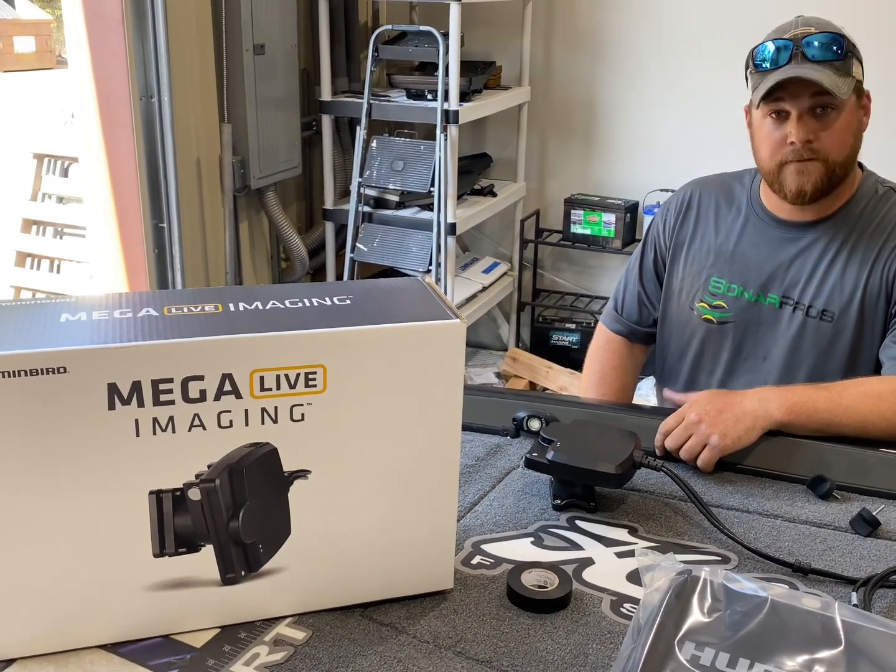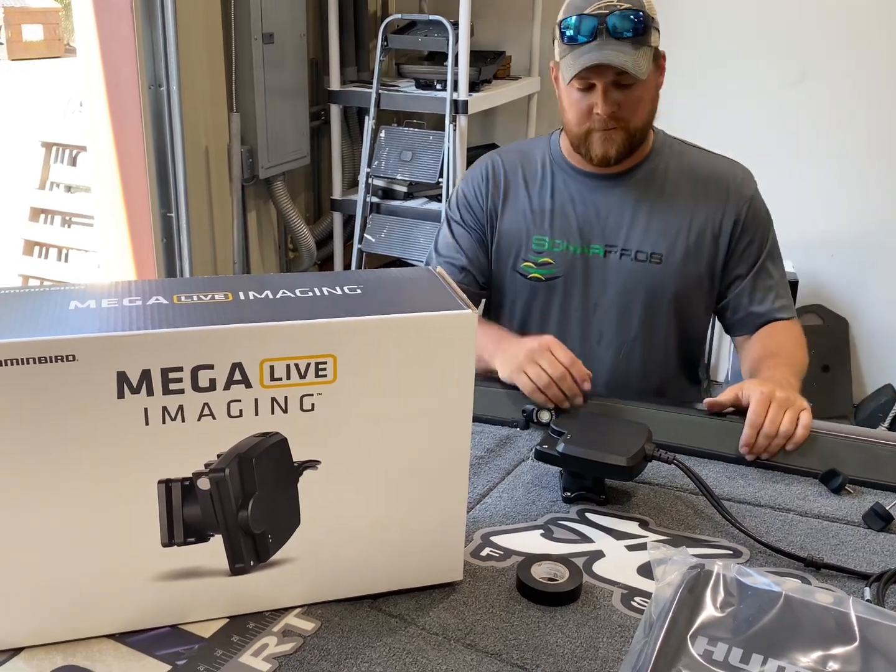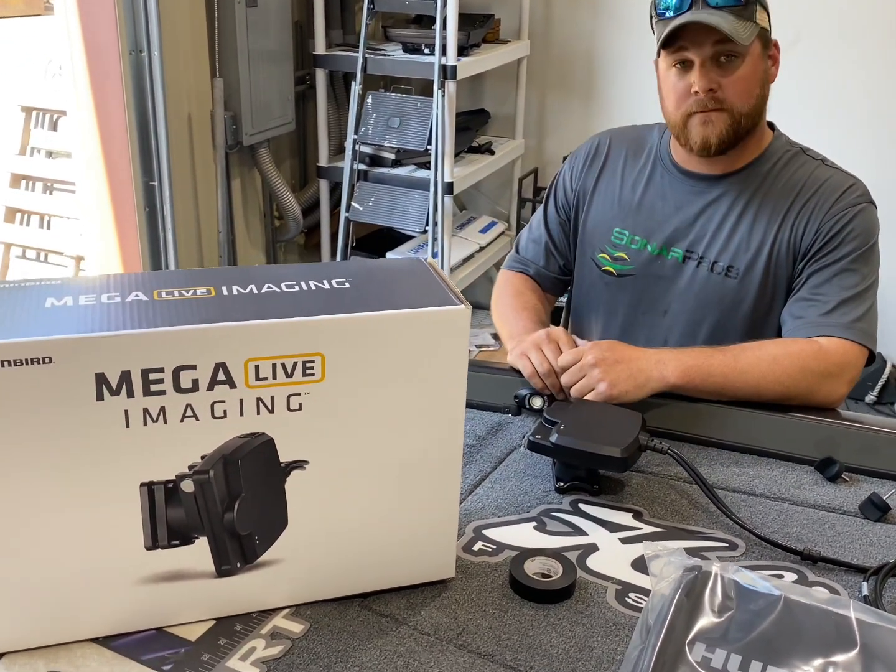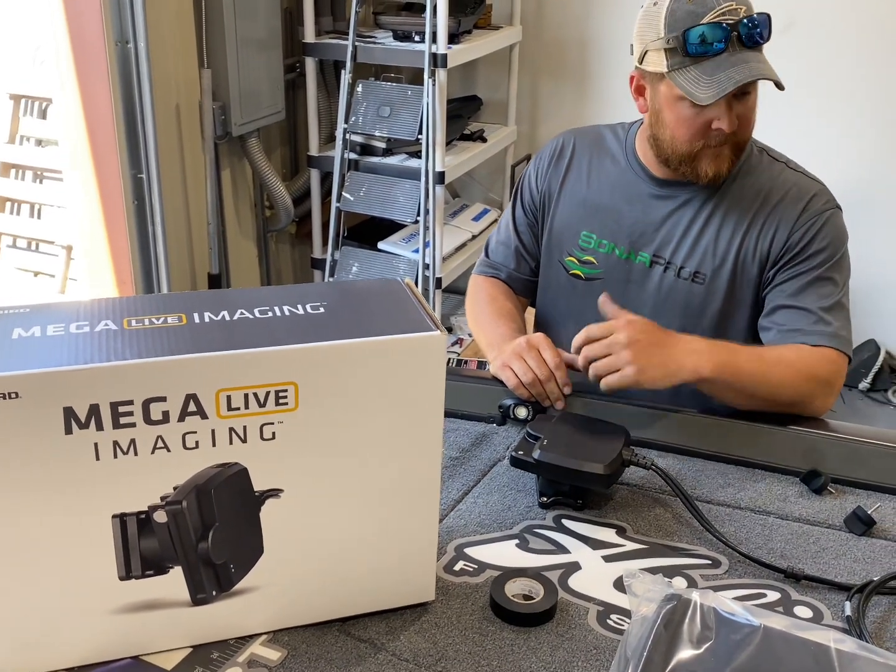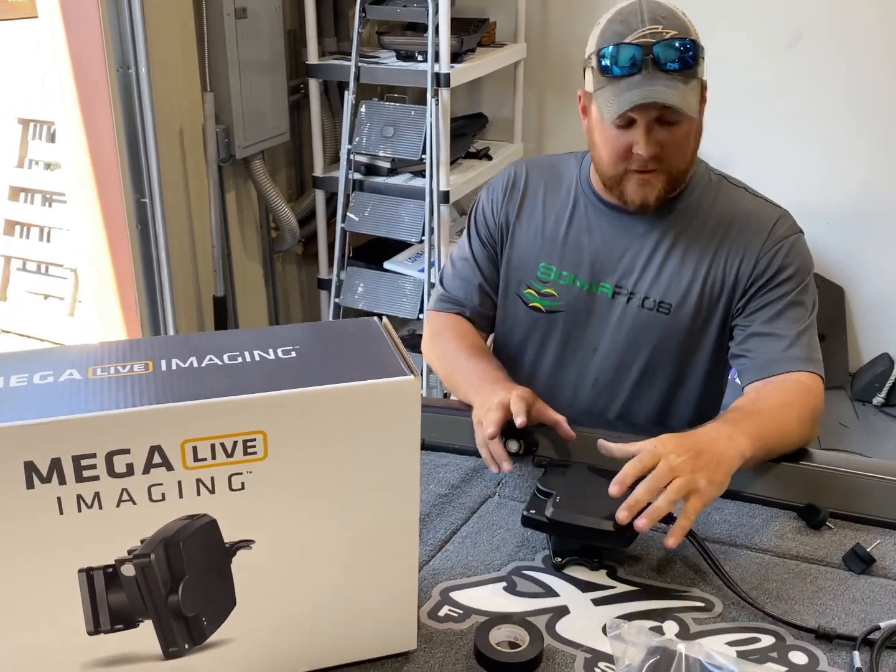All right, guys, we're here with Trent from Sonar Pros, and this is the first Mega Live imaging transducer. What are your initial thoughts? Well, this is my first time actually seeing it in person, and the first thing I